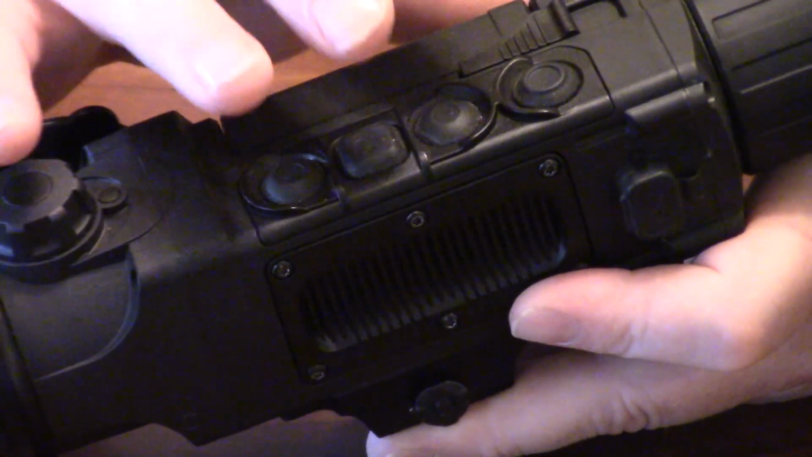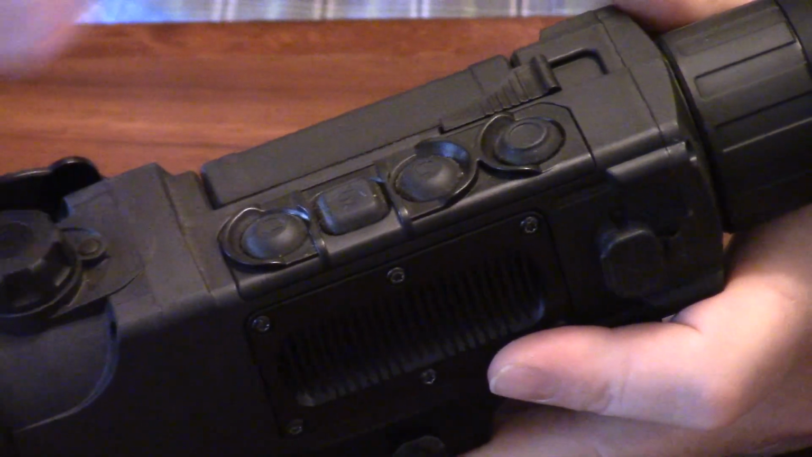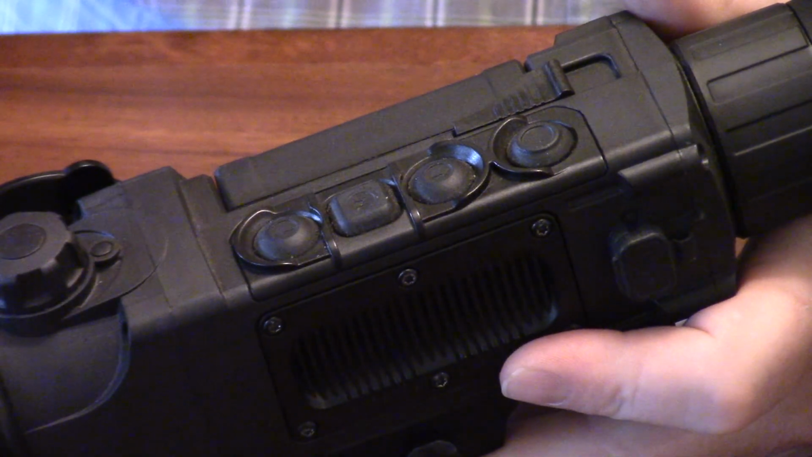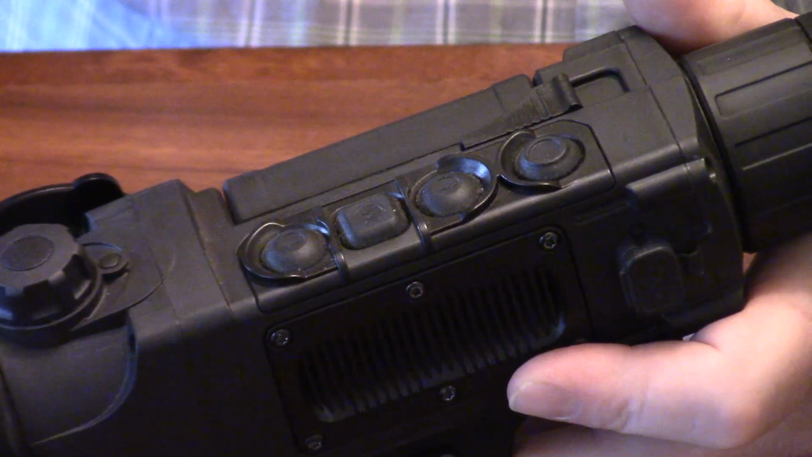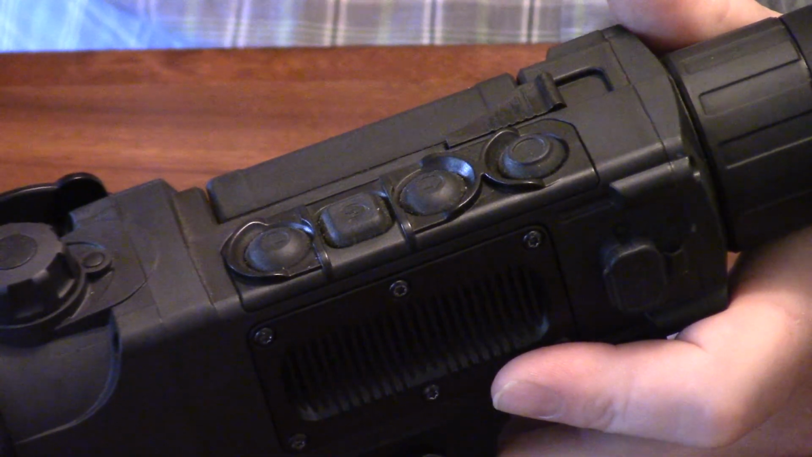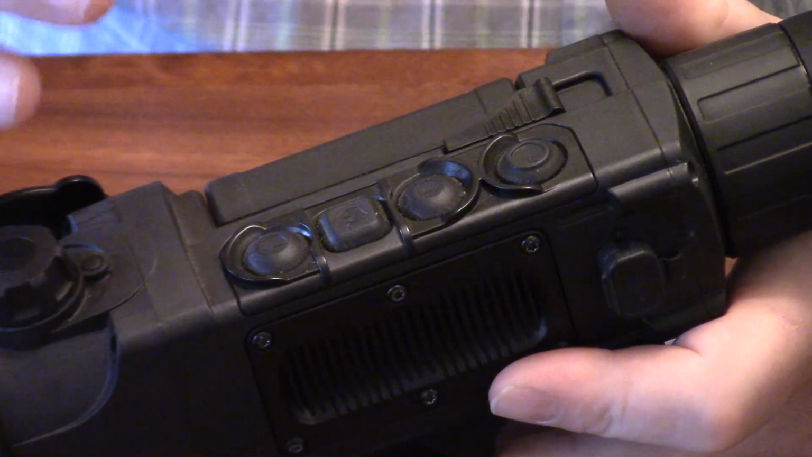So I haven't touched on the PIP, but that's another really big feature to the Pulsar units. It allows you to have a really wide field of view coupled up with a high aiming magnification on your target. So when you get 2 coyotes out there and you want to take a really precise shot on that first one, you use the PIP.